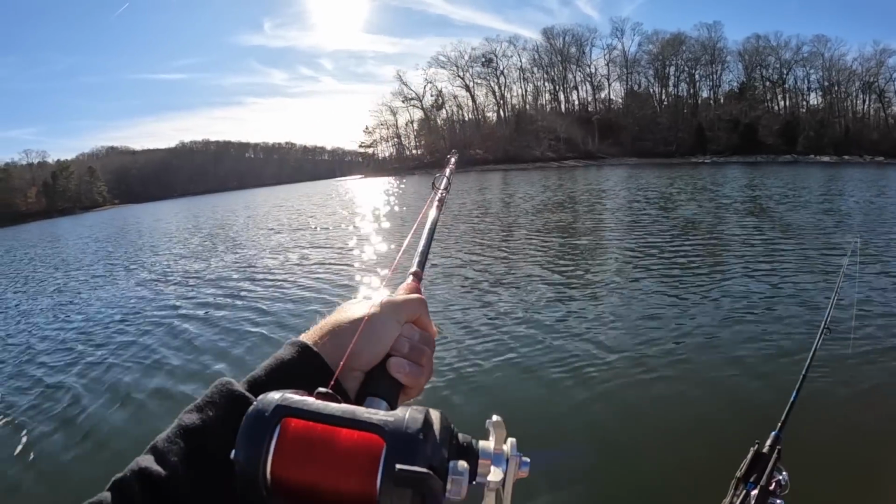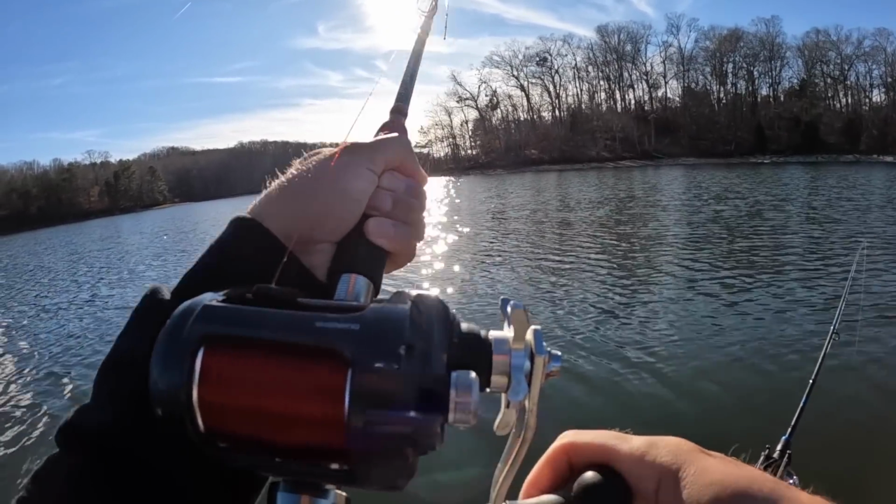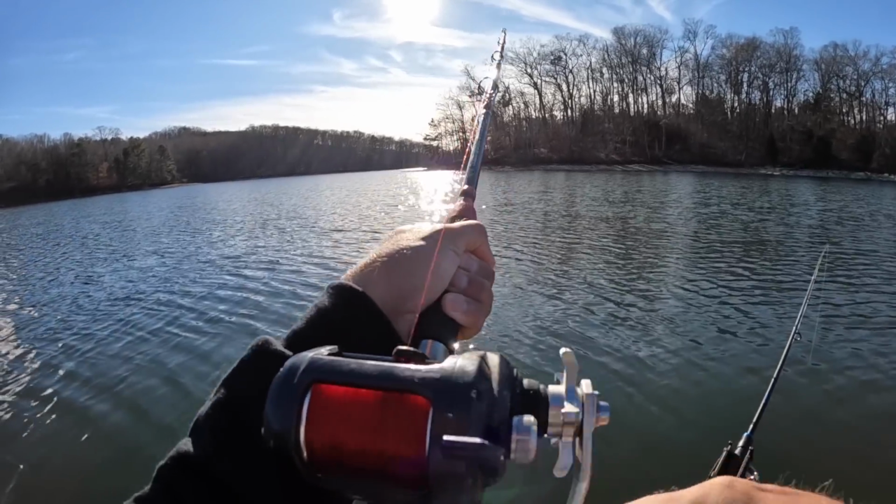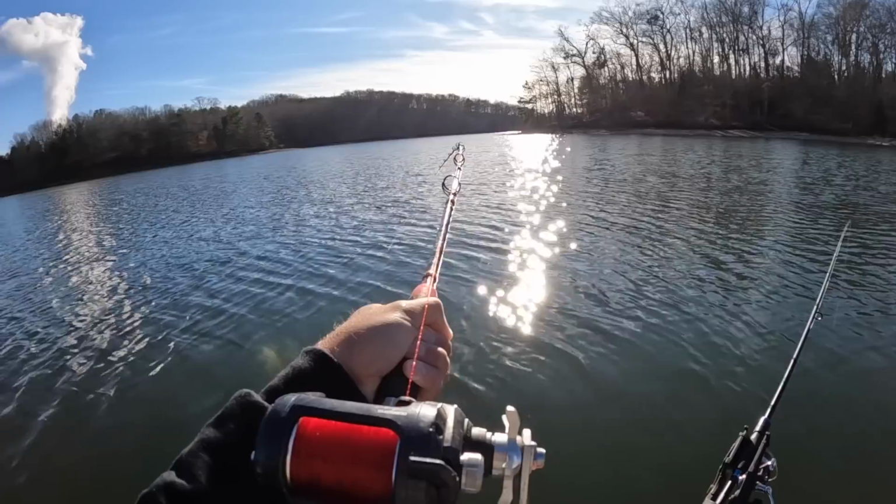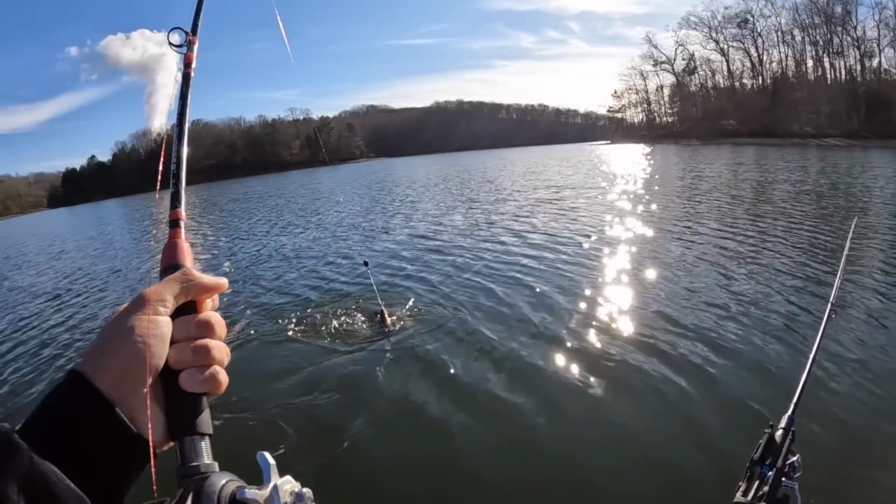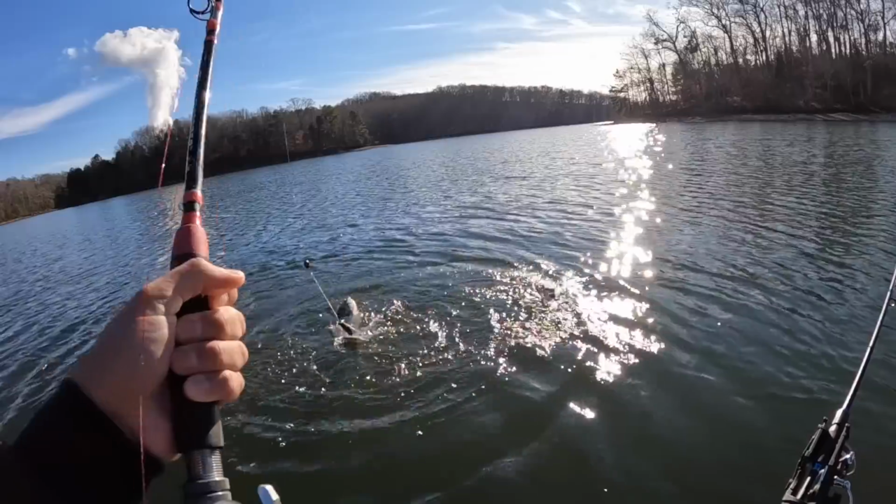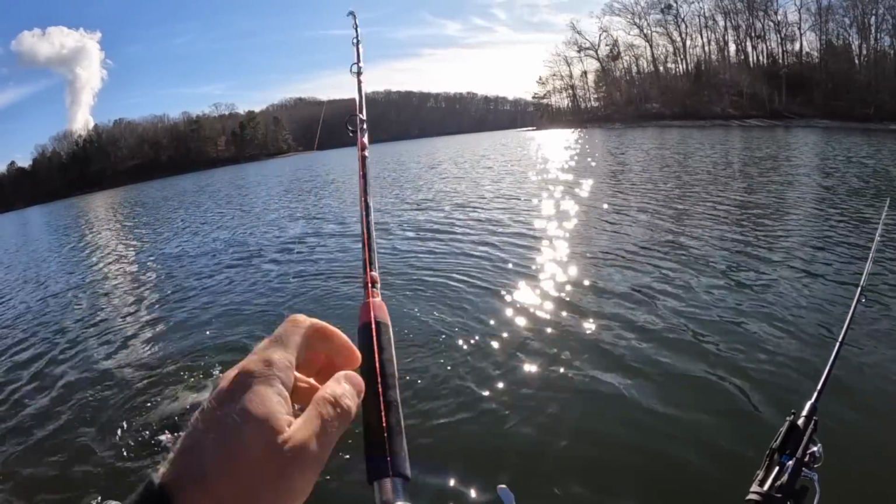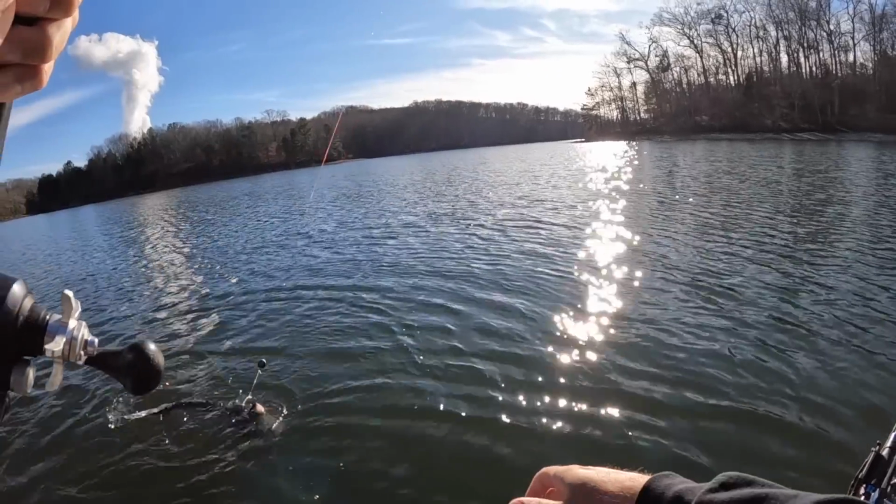We've worked our way back in here and ran into some more fish apparently. Let's see what this thing is. I think this has got potential. Is he foul hooked? I've got him by the stinger in the back. That's foul hooked, y'all. He's a decent fish though. He's a fun sizer, but he's hooked in the back.